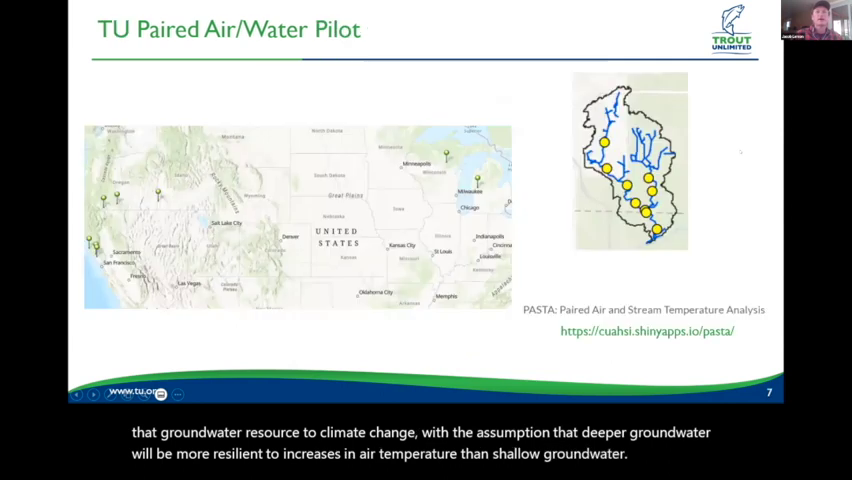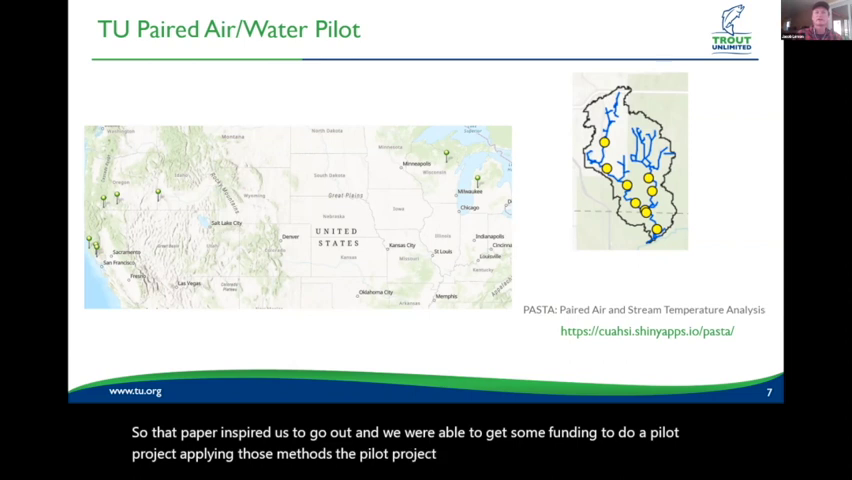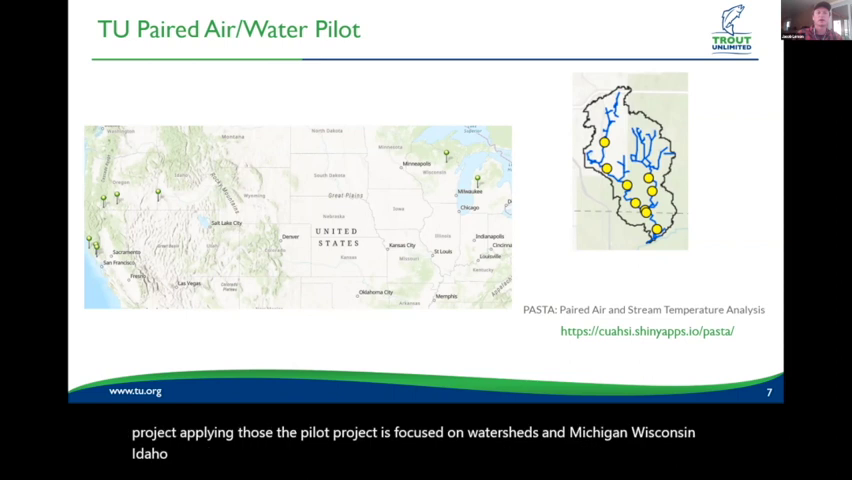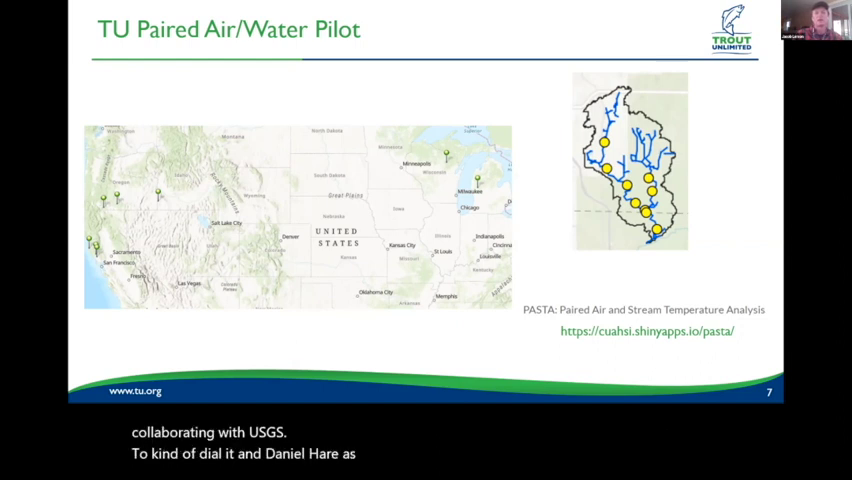So that paper inspired us to go out, and we were able to get some funding to do a pilot project applying those methods. The pilot project is focused on watersheds in Michigan, Wisconsin, Idaho, Oregon, and California. And this spring we'll have staff in all of these regions deploying networks of these temperature loggers in some of the focal areas there. We're collaborating with USGS, and Daniel Hare as well, to dial in some of our methods and approaches for this pilot project.